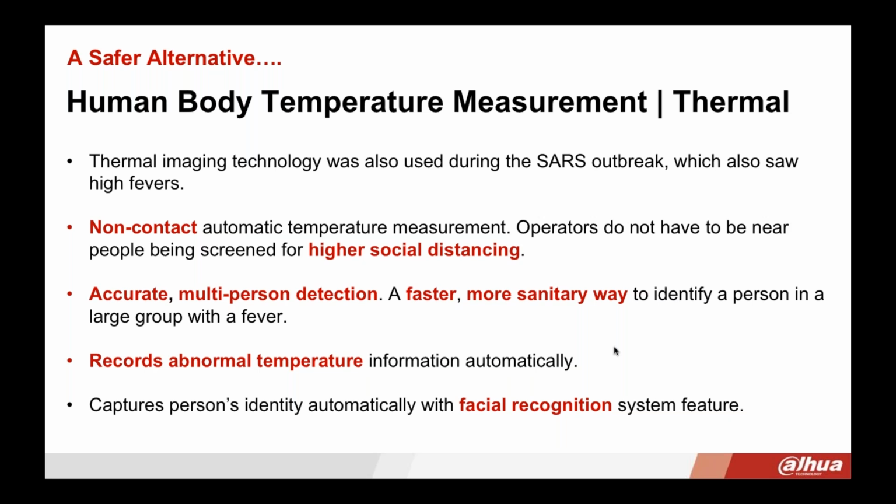The great thing about this system is that, as I mentioned, it can do multiple people at once. It can do up to about 1,000 temperature readings per hour. That's 3 times faster than using a handheld device, which again resulted in very long lines at airports such as Chicago O'Hare.